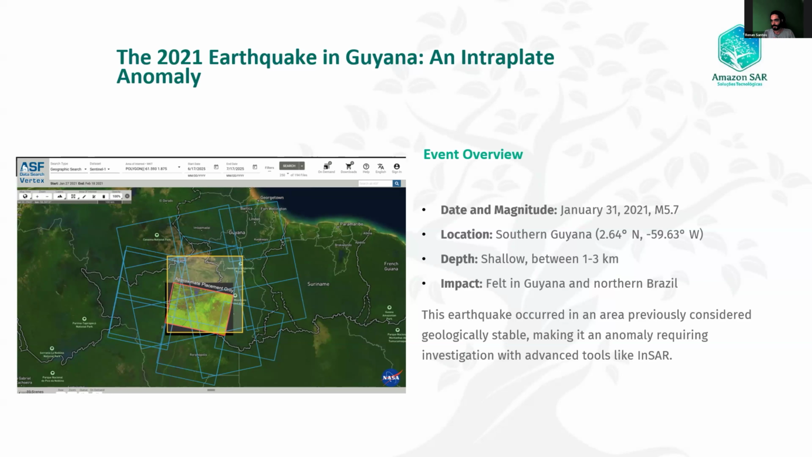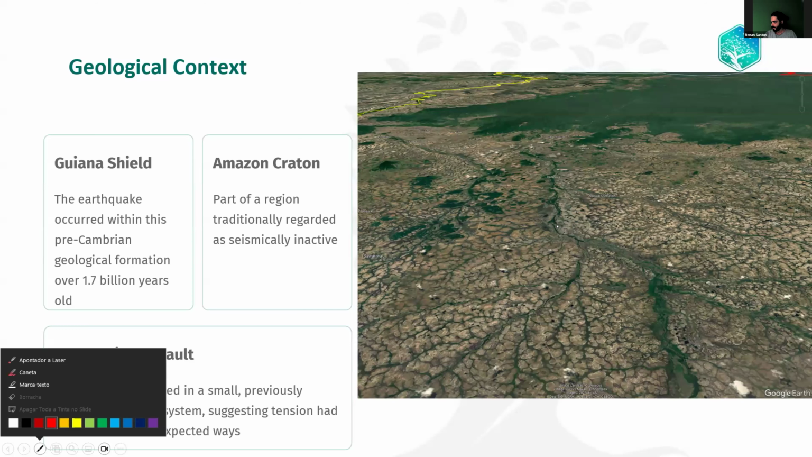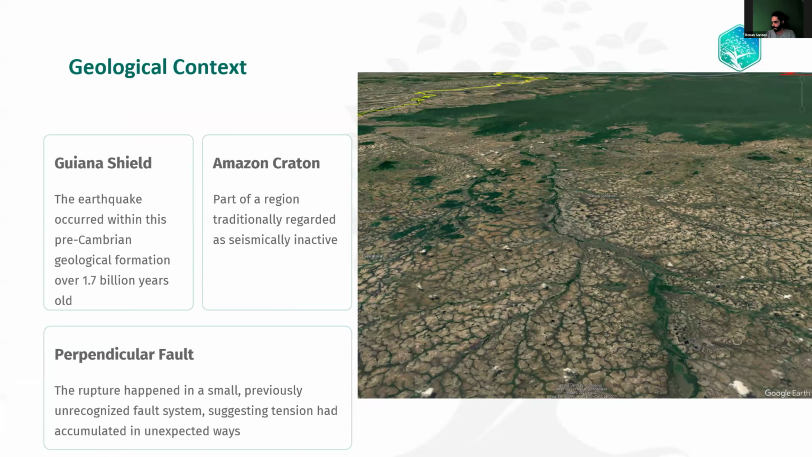I was thinking it could be in Roraima, but it's not. It's this region here. It's an old geological region. So the earthquake was more or less in this region here. Just a minute. So it was this region here in Guyana.